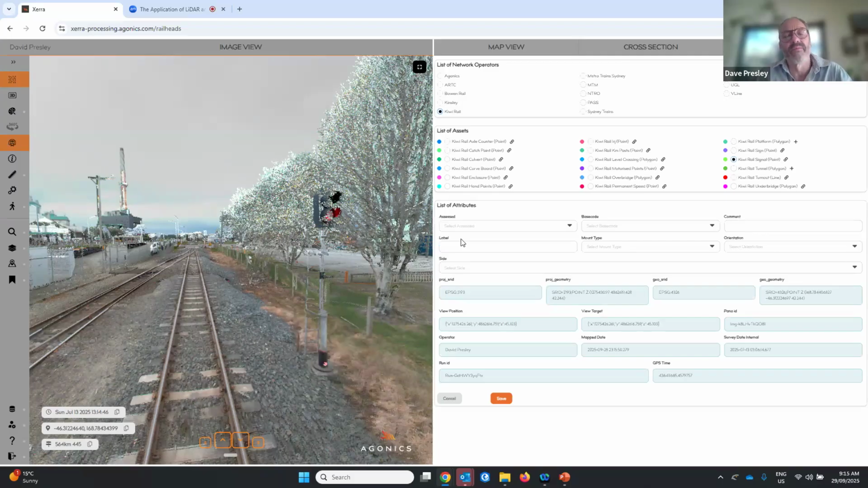So now at the back end, a coordinate has been saved and the software is prompting me to give information about that signal. I will just type in here test. And I think the label was 7TIA. The mounting type is a mast. And orientation, I will just take a guess at this, and it's facing.